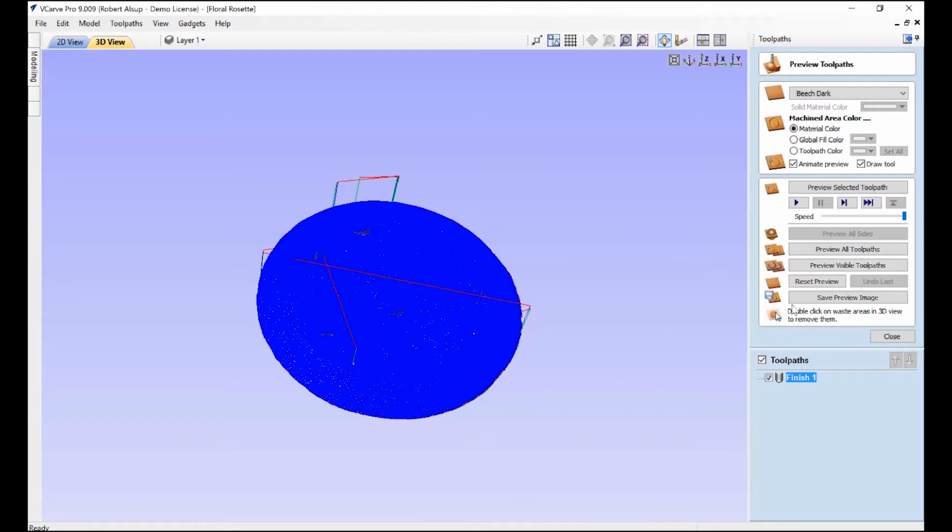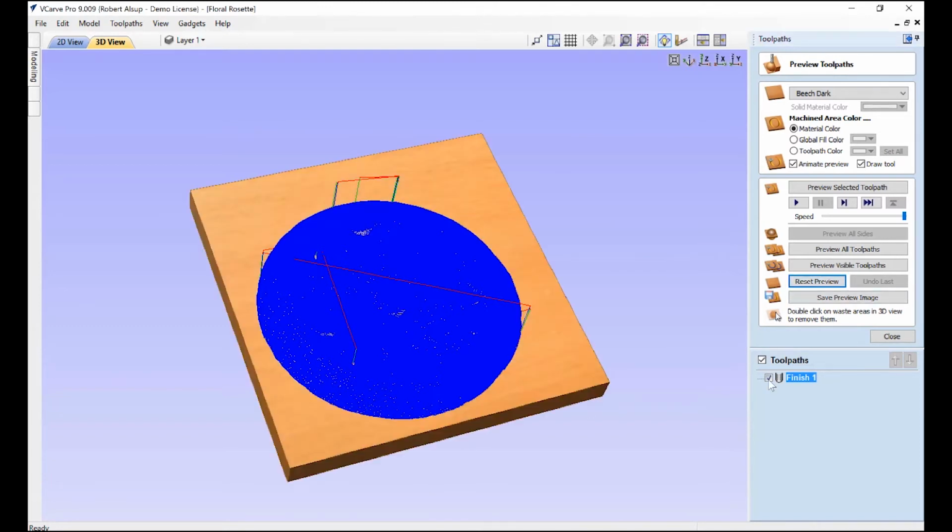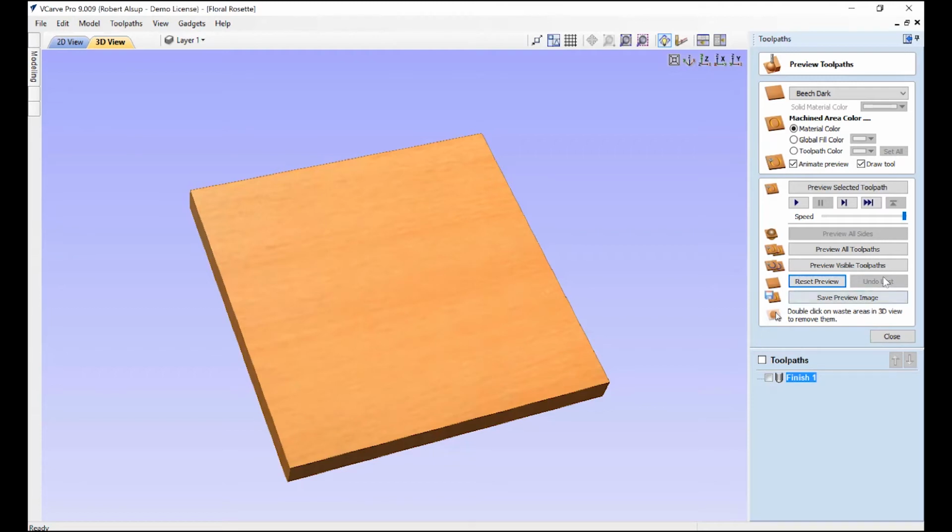Now let's take a look at it. So what's going to happen when we run that, there's our material, we'll slow it down. Simulation is your friend in VCARVE Pro. If it's right here, it's probably going to be right on the machine. If it's wrong here, it's probably going to be wrong on the machine. So we hit preview selected tool path, and you see it starts in.